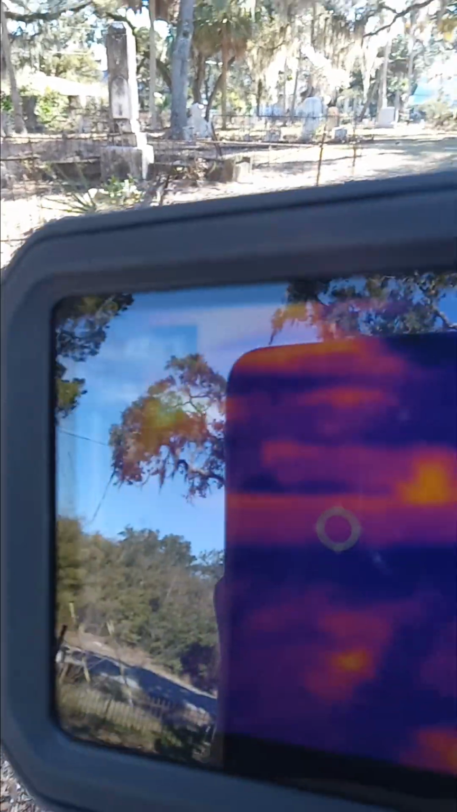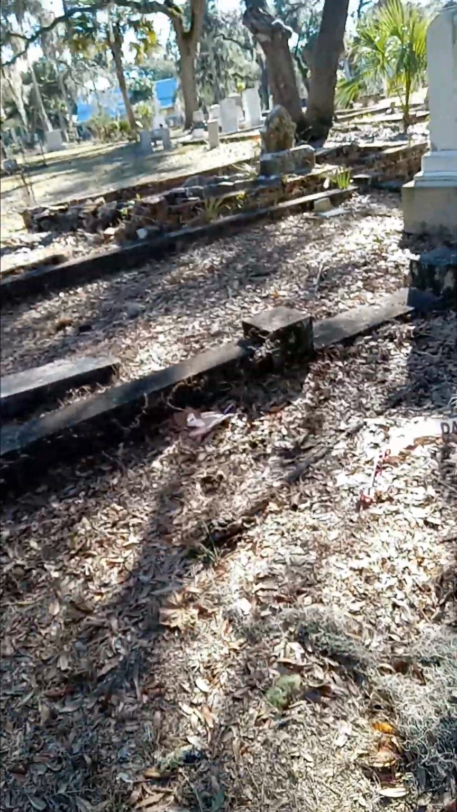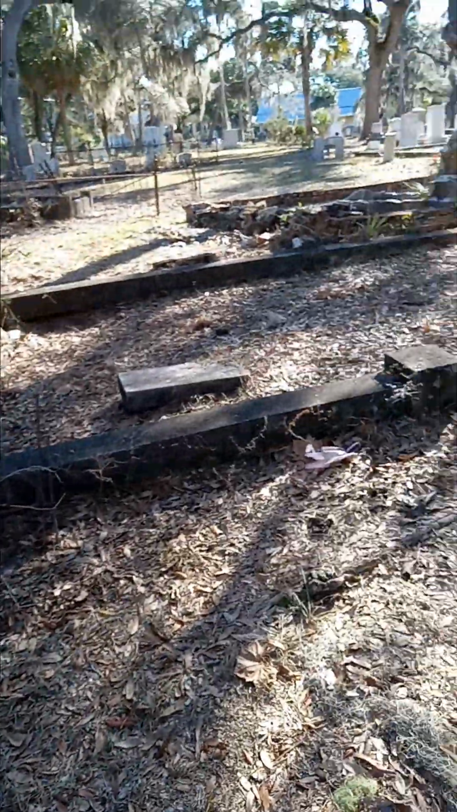All right, let's go over here and look. Now I figure if you're going to build a cave, you're going to build it in the higher area. You're not going to build it in the lower area down that way, or the lower area right over that knoll there, because it'll flood out. The higher area is less likely to flood out if for some reason there's a hurricane and your water level gets higher.